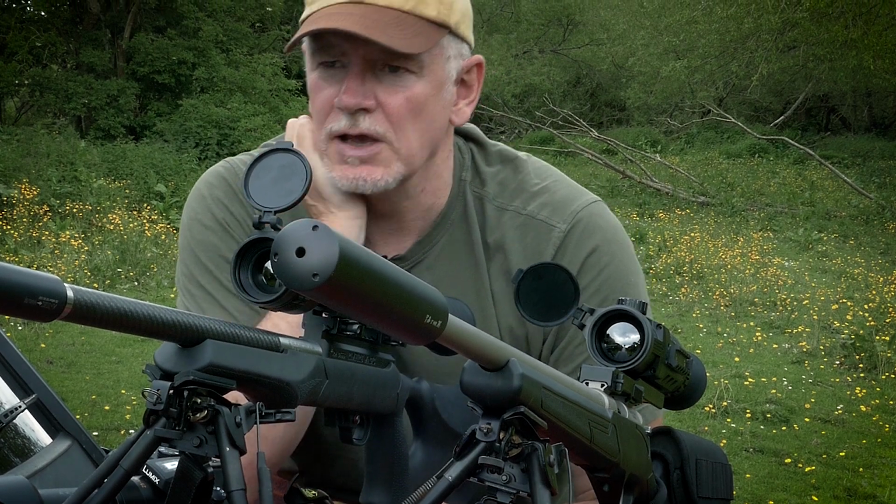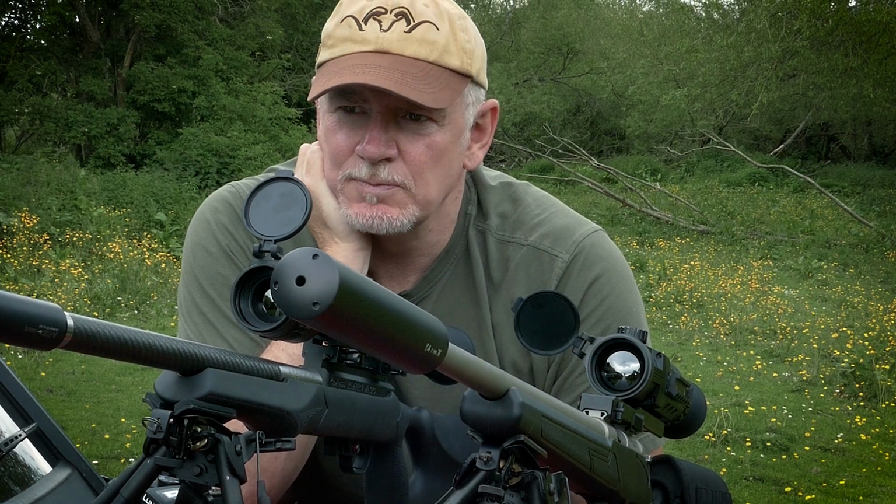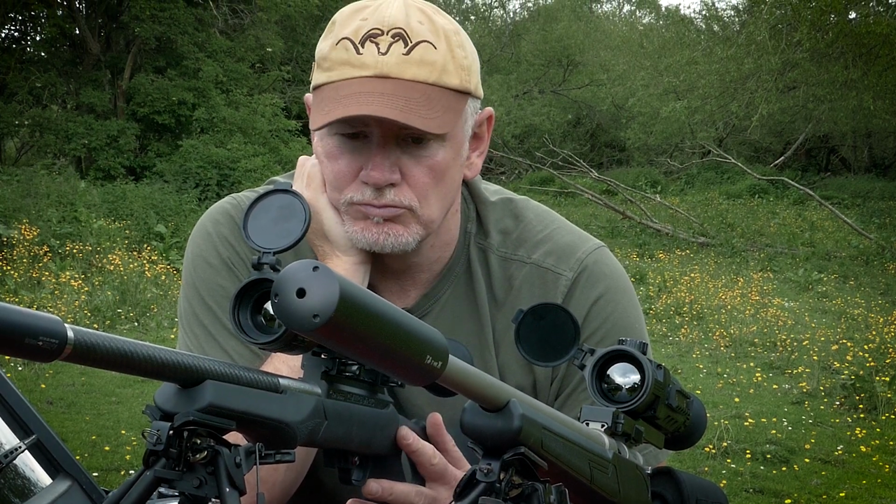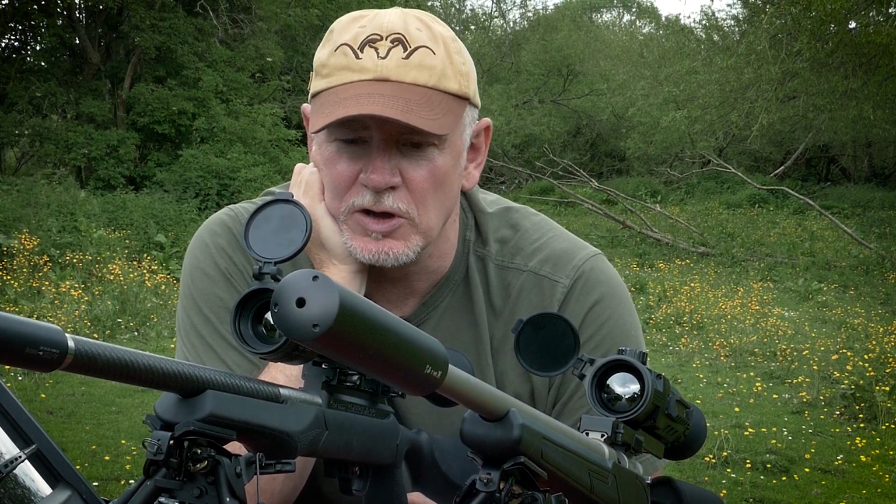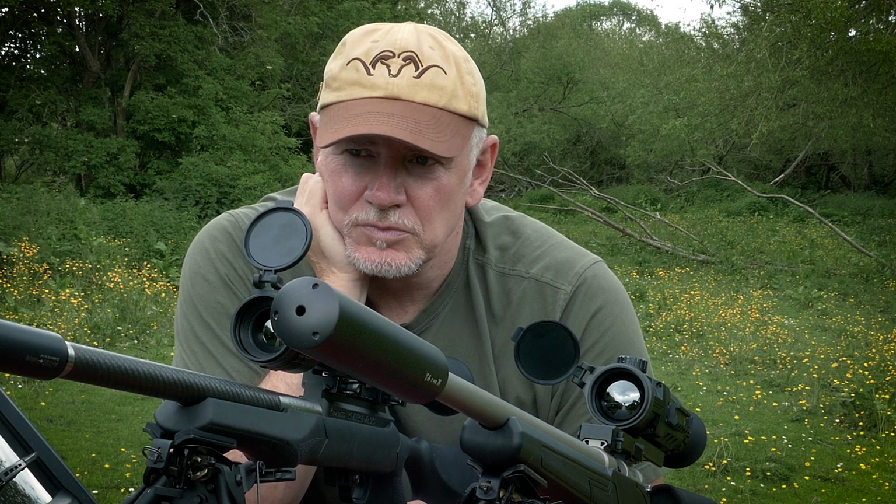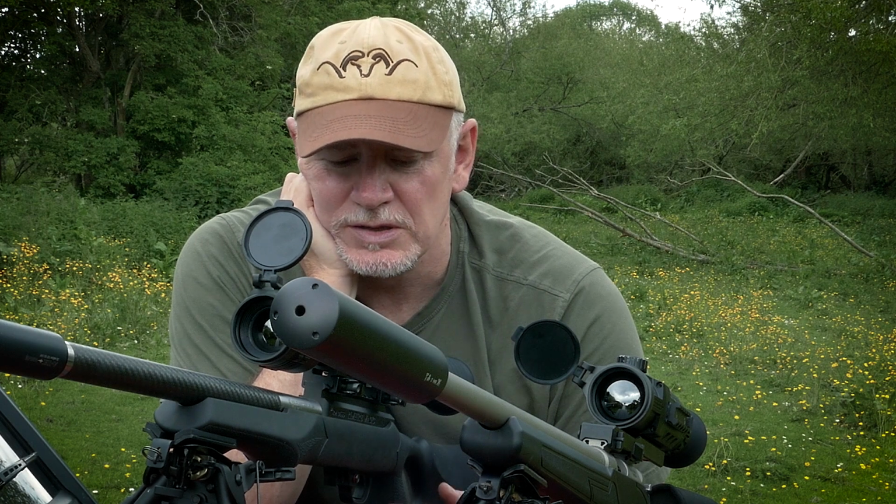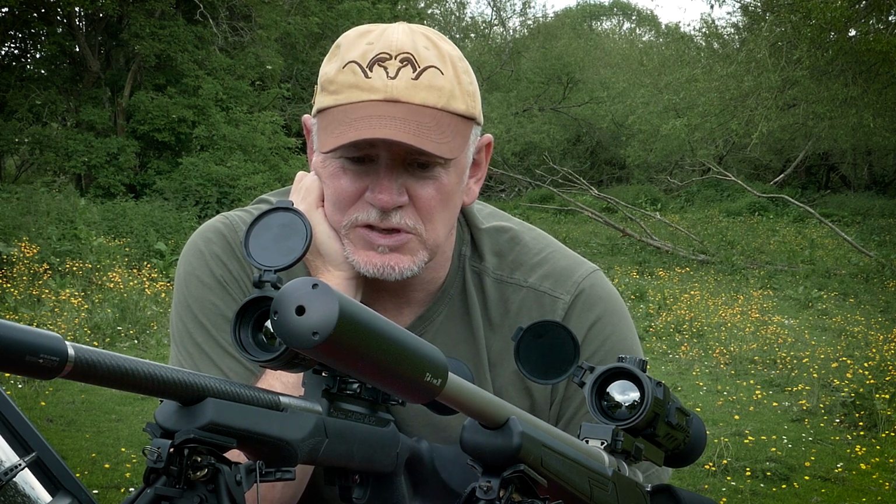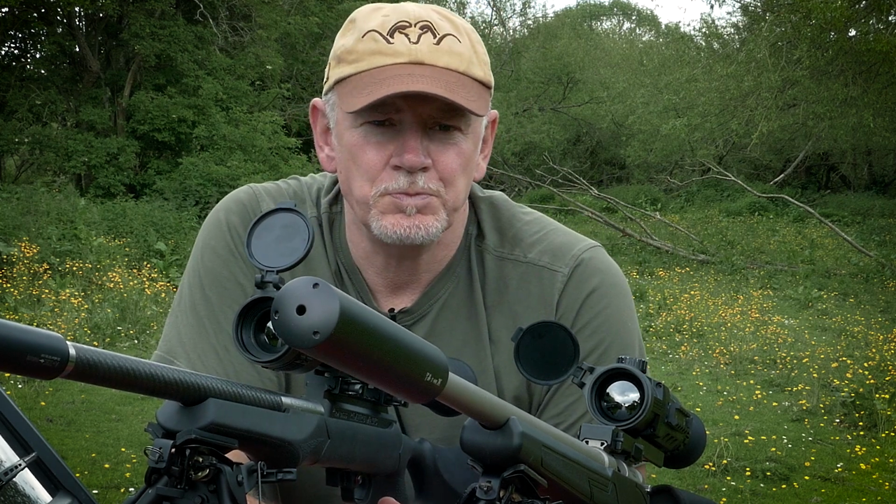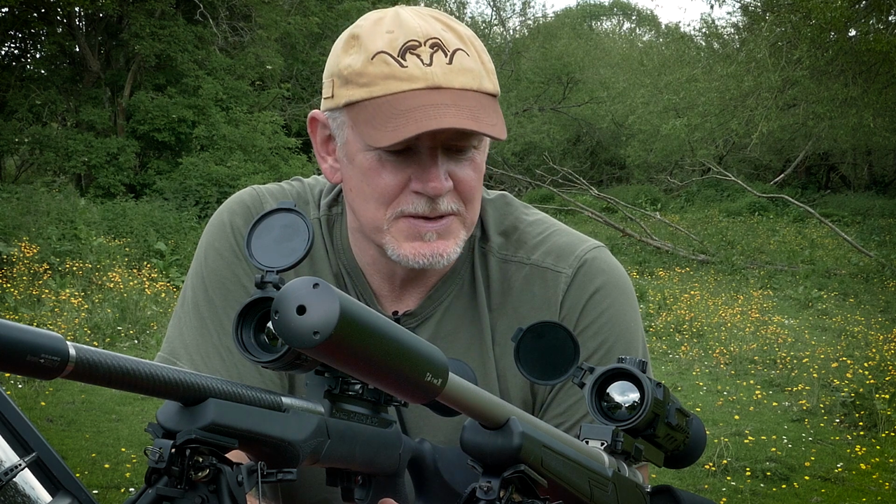So there you go, that's a steel fox at about 100 yards. No problem for the Tube to spot that at all, and obviously no problem whatsoever for the Rico. They're both excellent scopes. I mean, this is a lot of money. It's an awful lot of money, and you're getting a good saving of £1,700 on this one, plus some change. Yeah, horses for courses, and what you've got the budget for, I suppose.